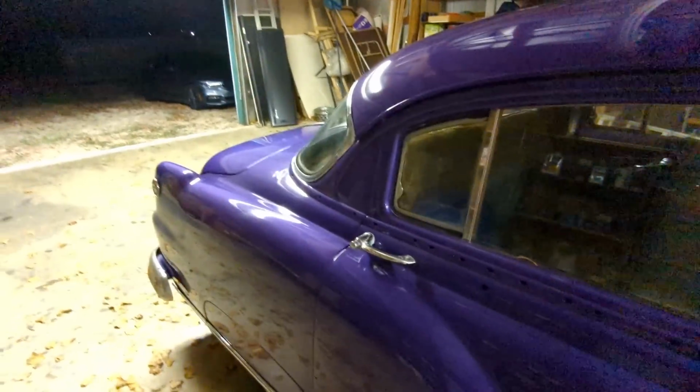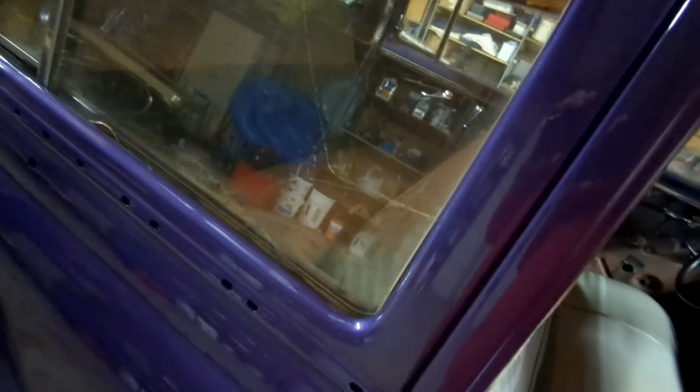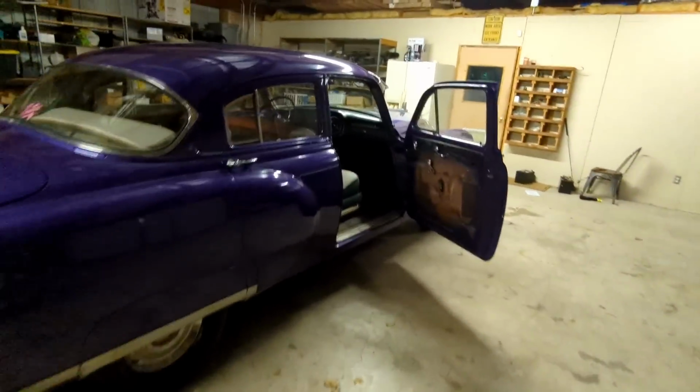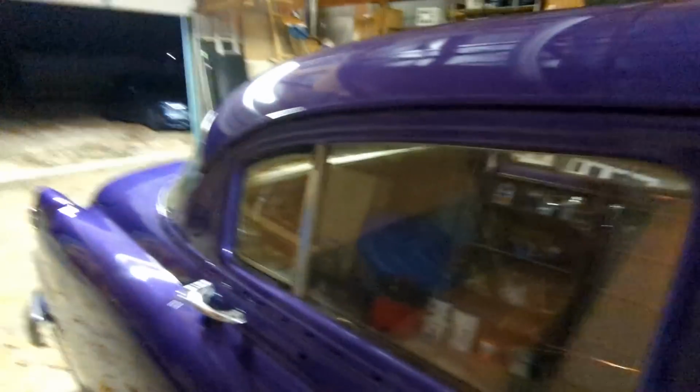Not that I have anything against Pontiac. I guess it would be more different, right? Get one of these and, I know someone's gonna butcher me in the comments for doing this, but LS swap it. You know what I'm saying? Like literally LS swap one of these joints and call it a day. I think it would be super friggin' cool. I just put a ring on the damn roof and get that off. Damn dust.